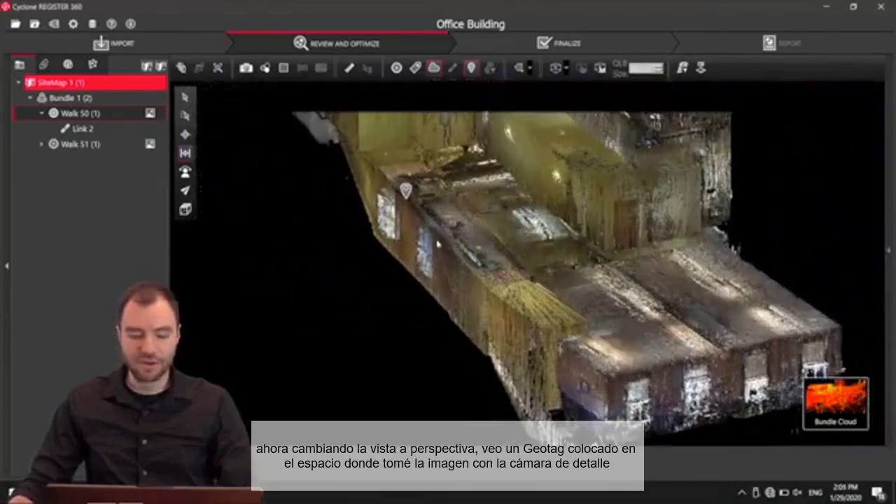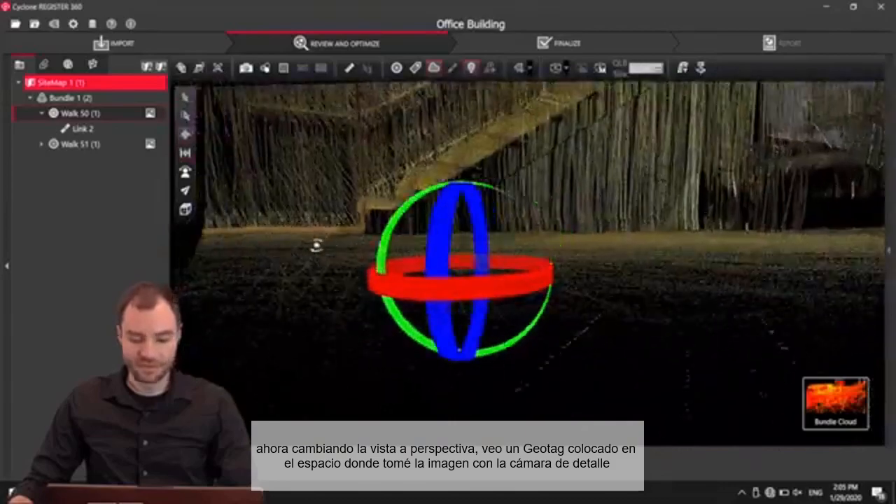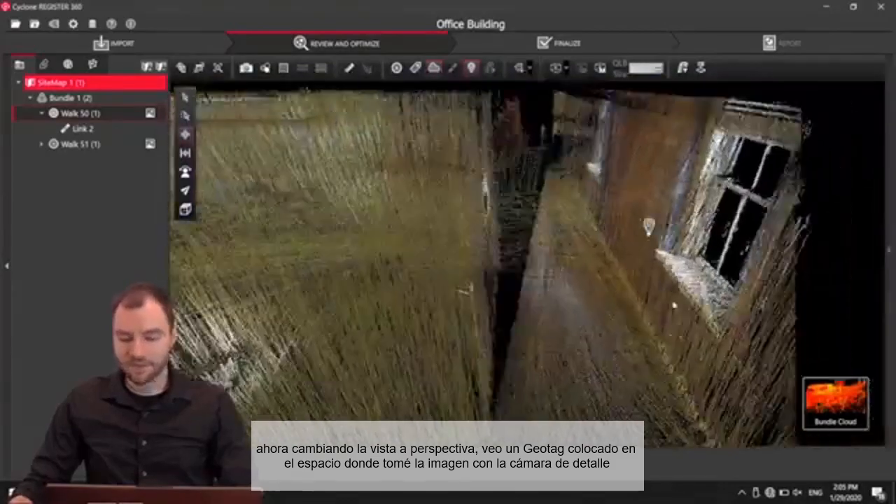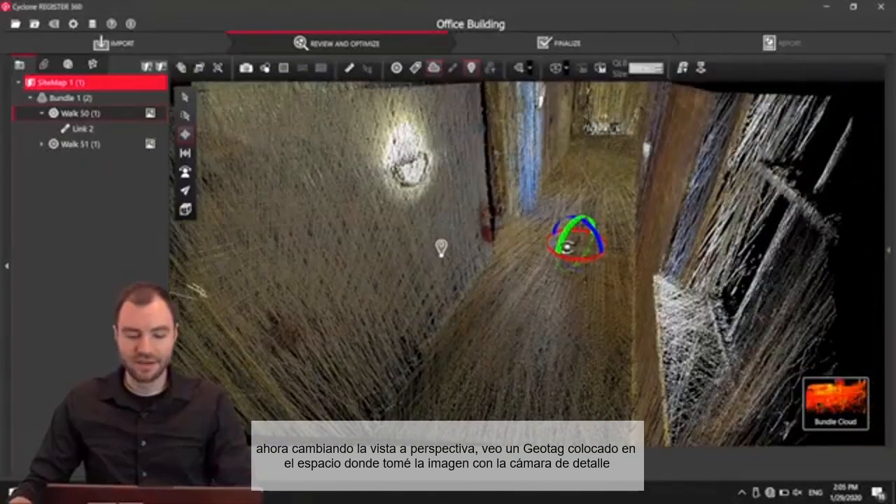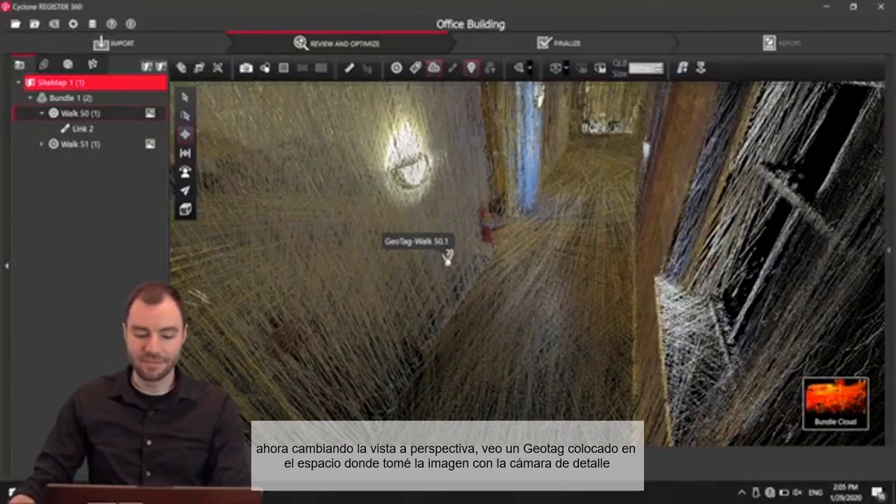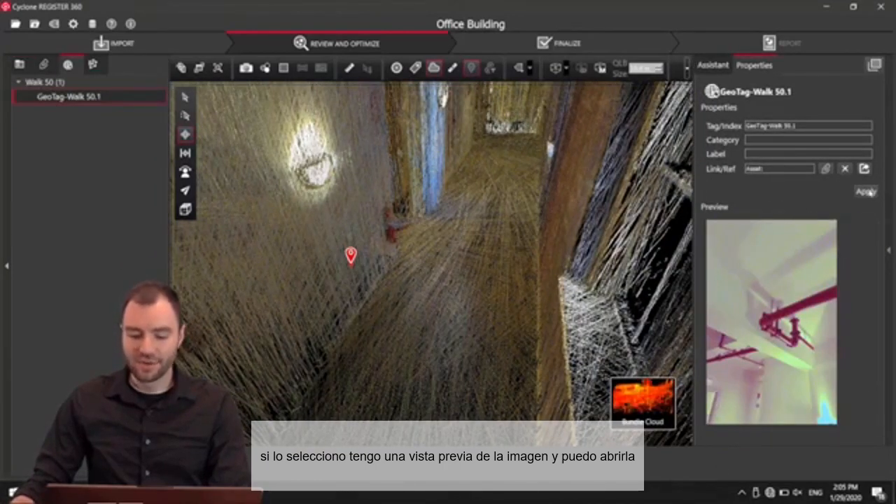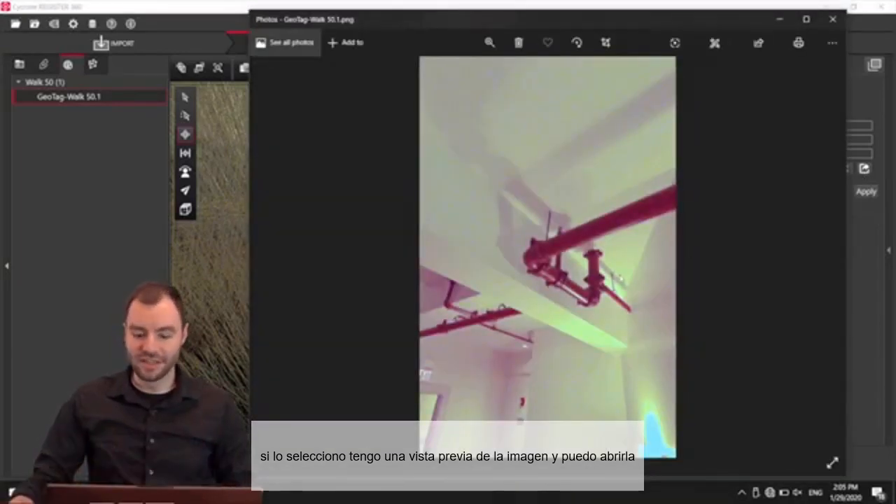I do want to point out, if I zoom in here, go back to perspective, this point right here, this little geotag, that's placed in the 3D space where I took that image from the detail camera. So if I click on that, I get a little preview of that picture, and then I can always open that up, so I can always find that image in the 3D space.